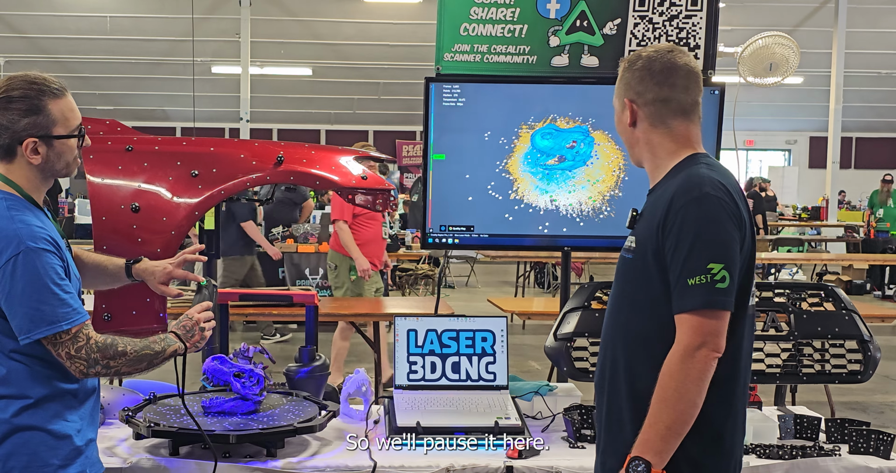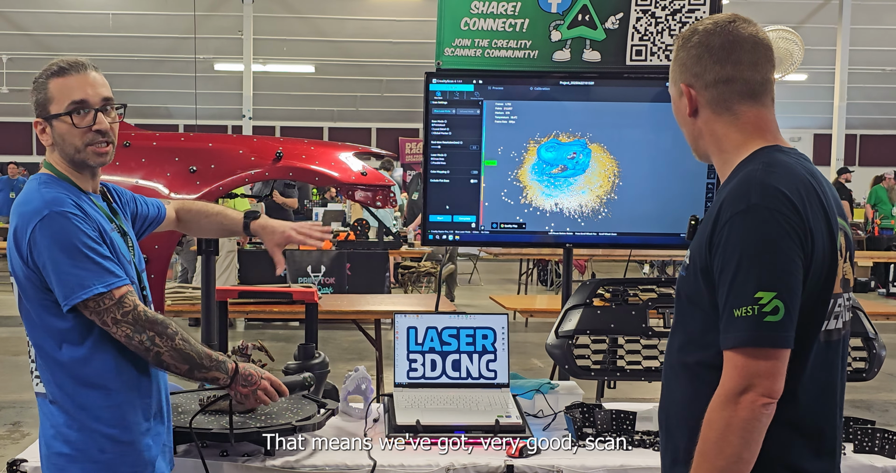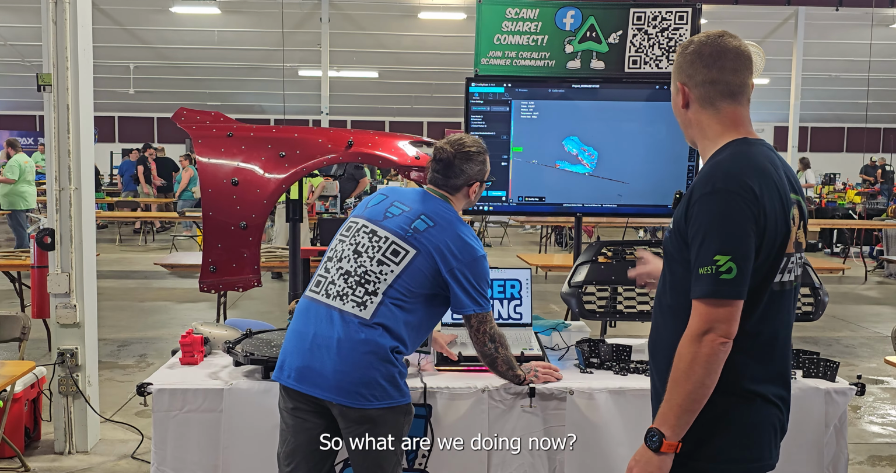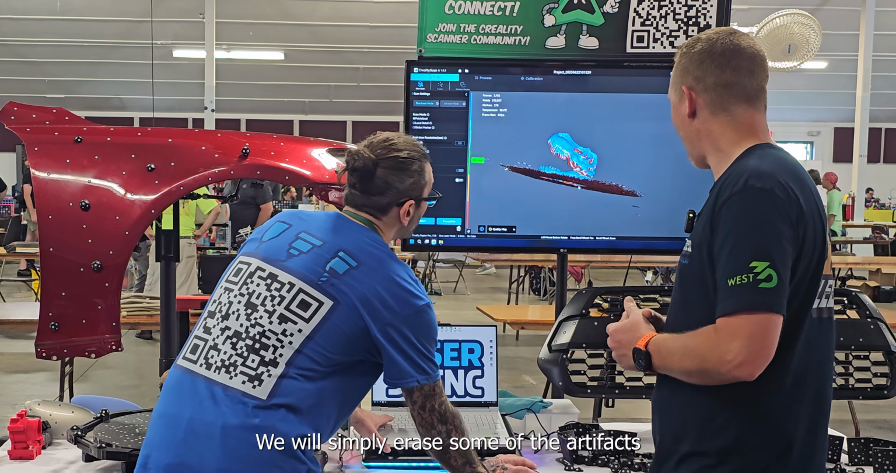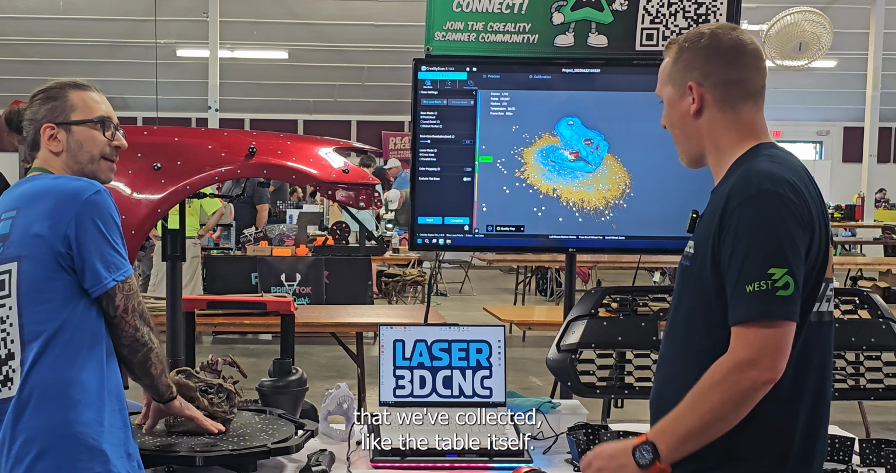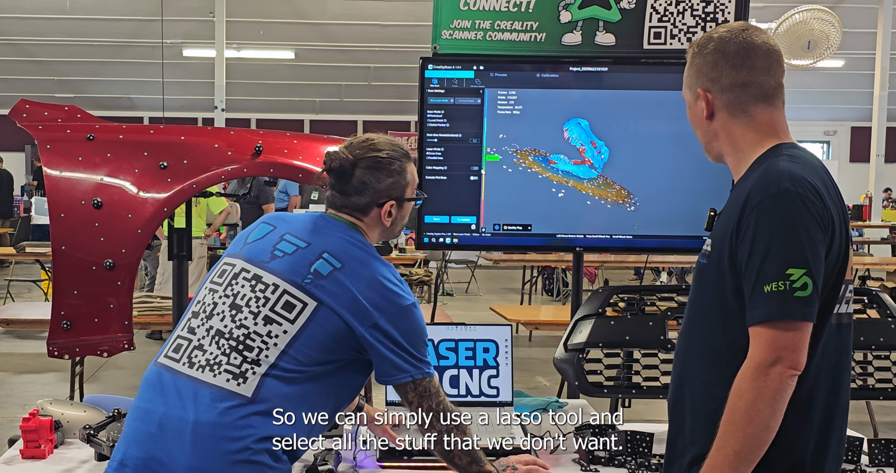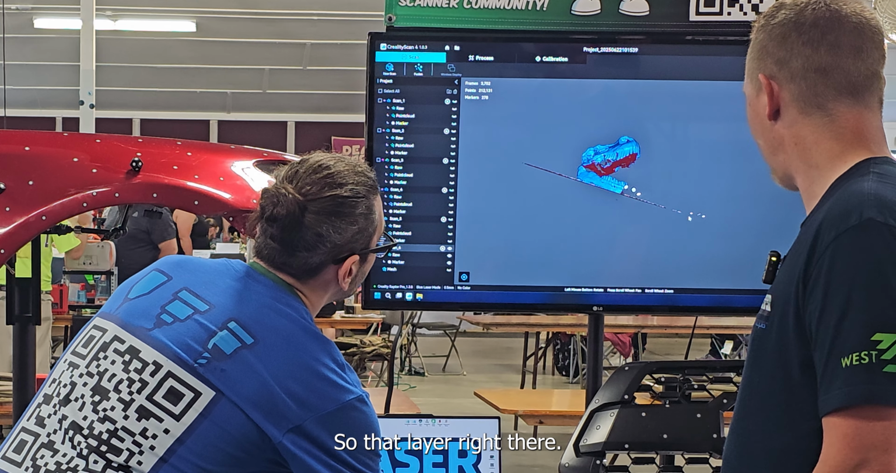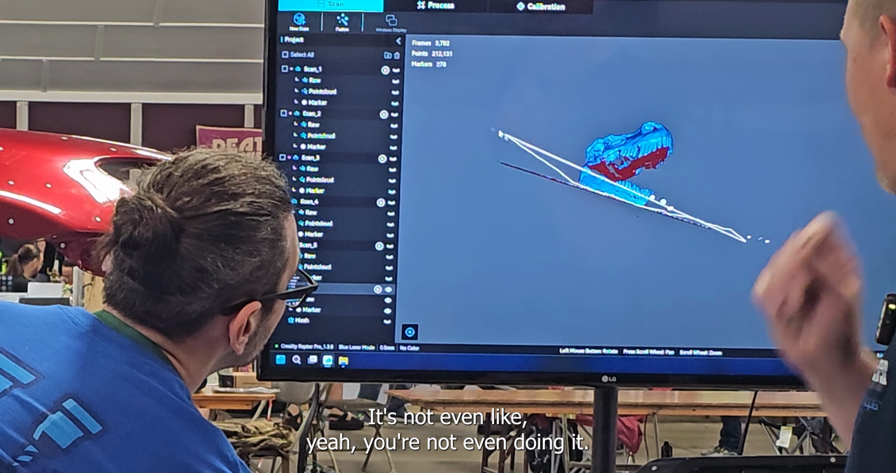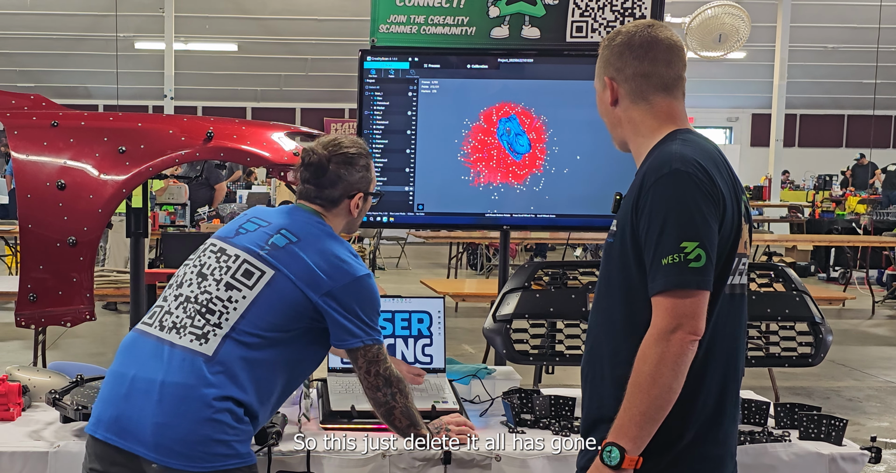Yep. So we'll pause it here. Okay. Got a pretty good scan. We see it's blue. That means we've got a very good scan. So what are we doing now? We will simply erase some of the artifacts that we've collected, like the table itself. Right. So we can simply use a lasso tool to select all the stuff that we don't want. So that layer right there. And you're not even doing it perfect. Okay. See, we just delete it.